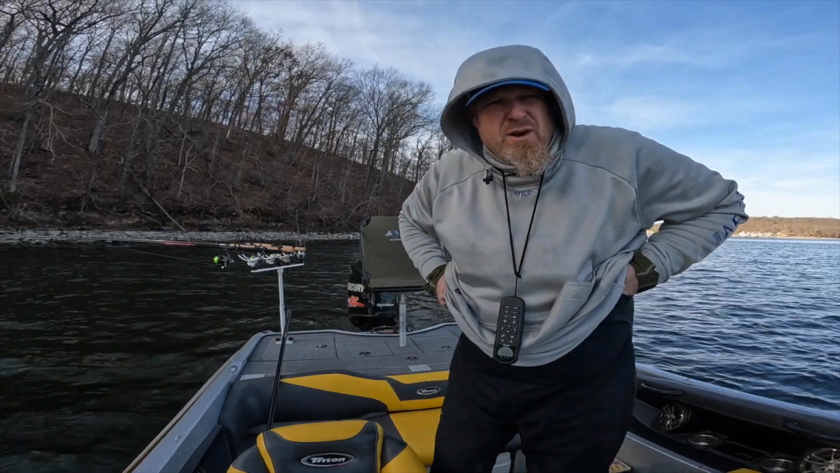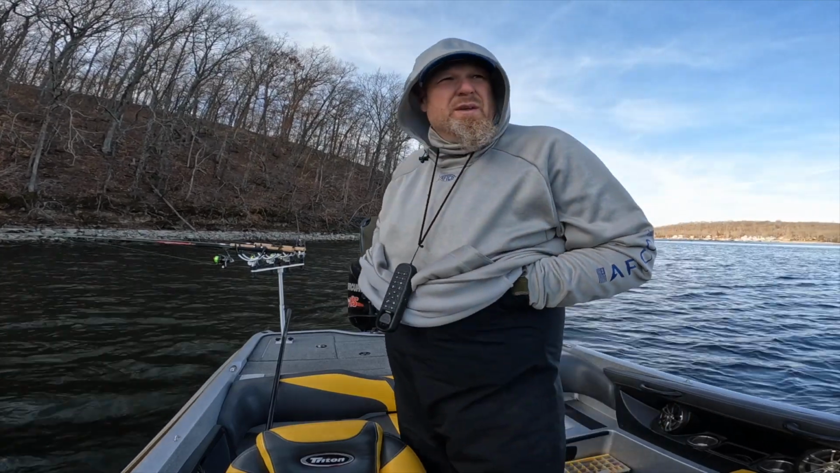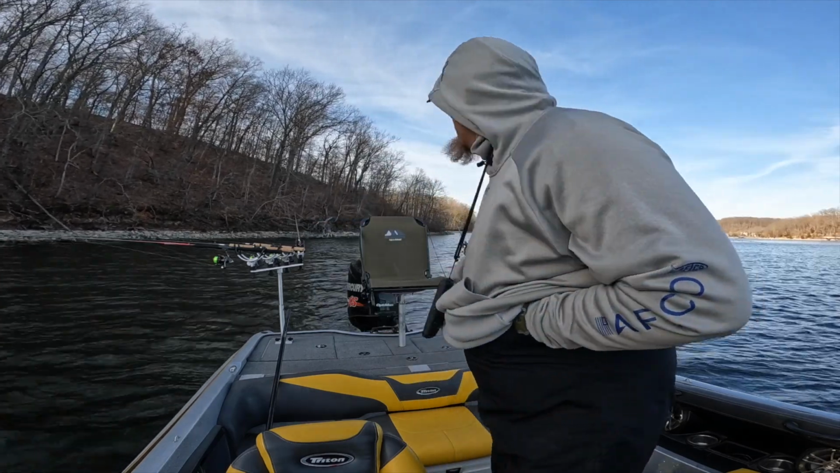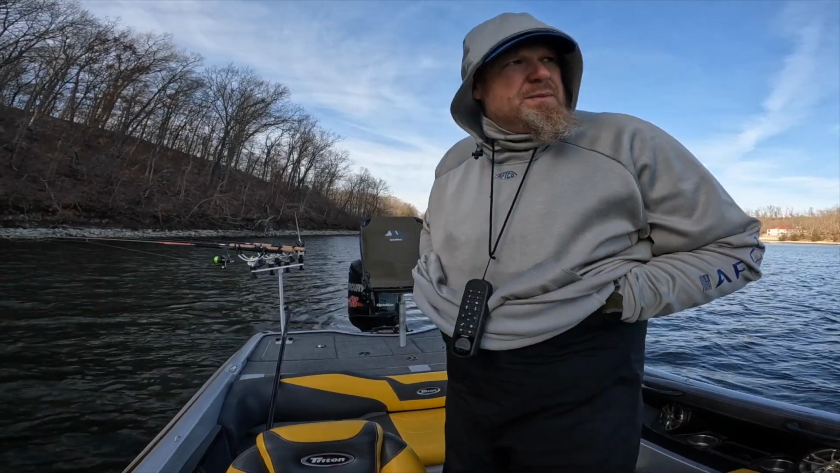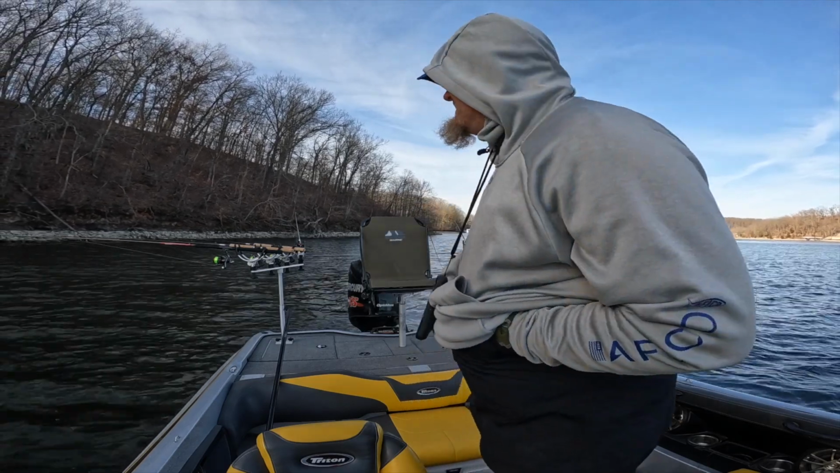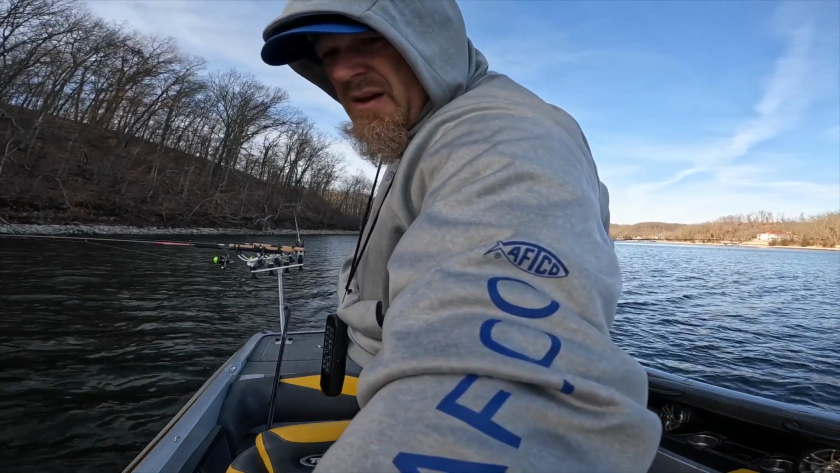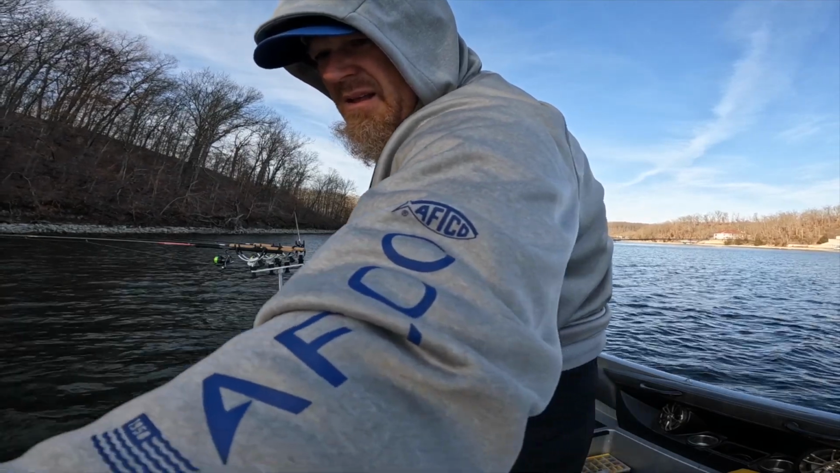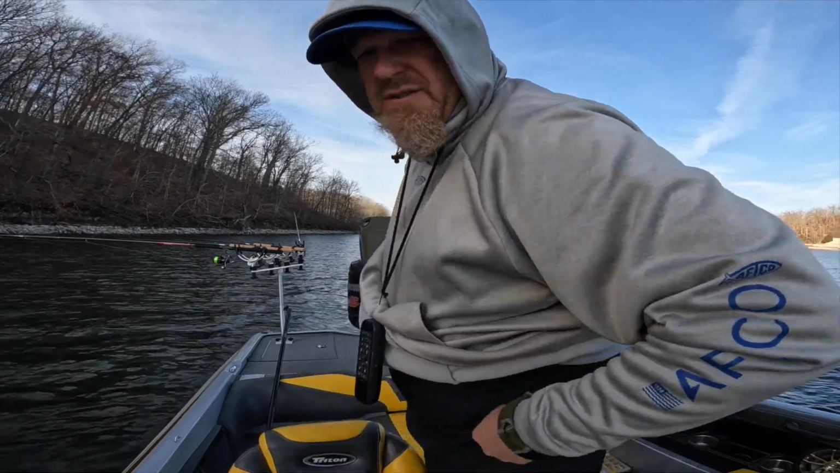All right, not sure what happened there. Had a little issue with the route and the track that I had laid. So we're back on now. So like I was saying, I am up Indian Creek. We're gonna run all the way to the back, and see if they're in the creek channels or not, see what they're doing. Like I mentioned, water temp is 39 degrees up here, and I've seen some guys catching them, obviously, off some docks.